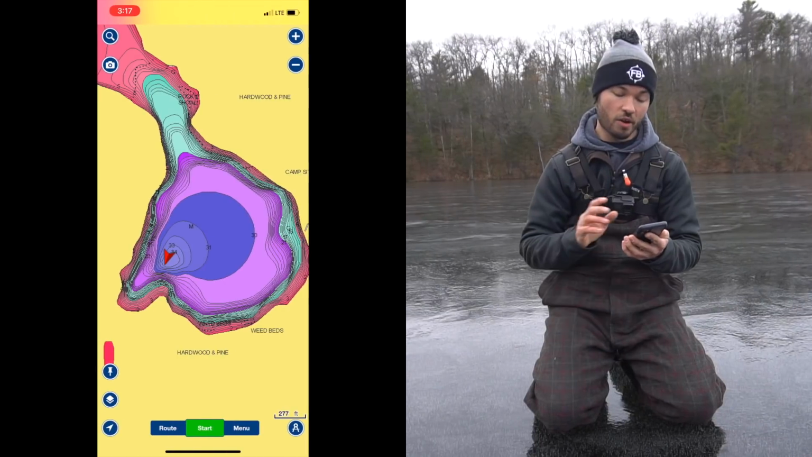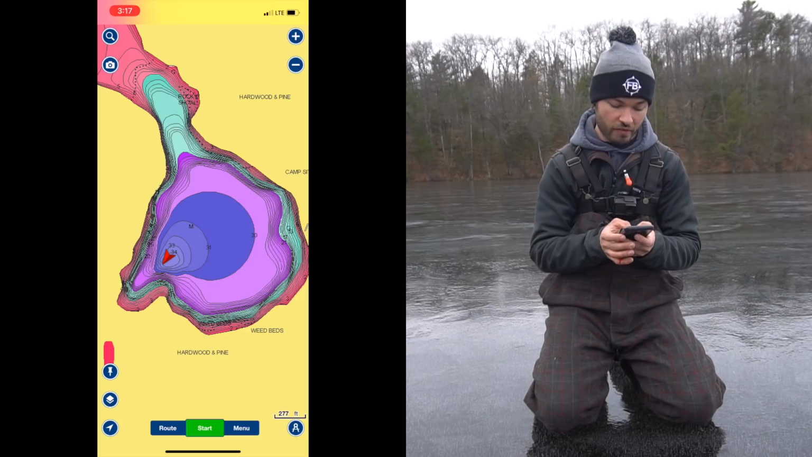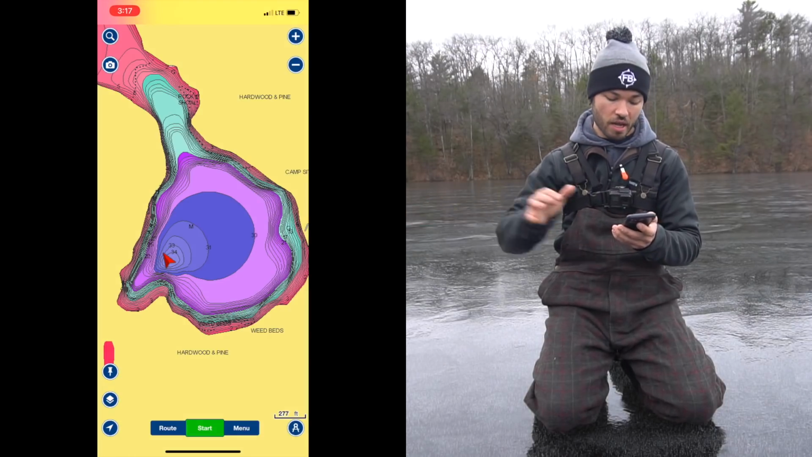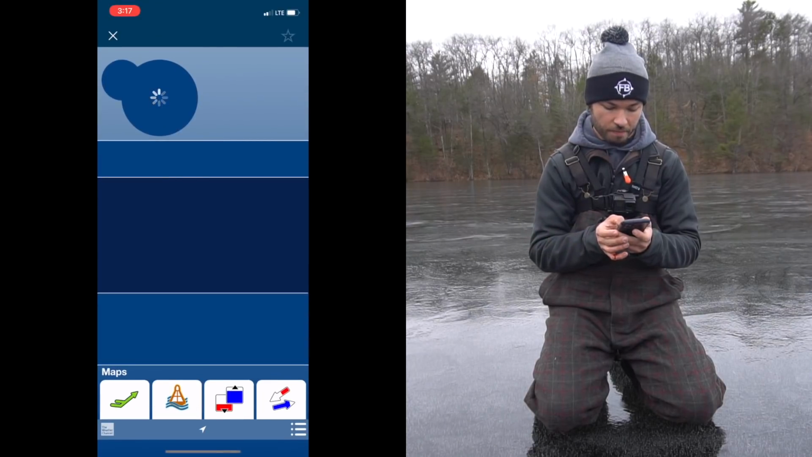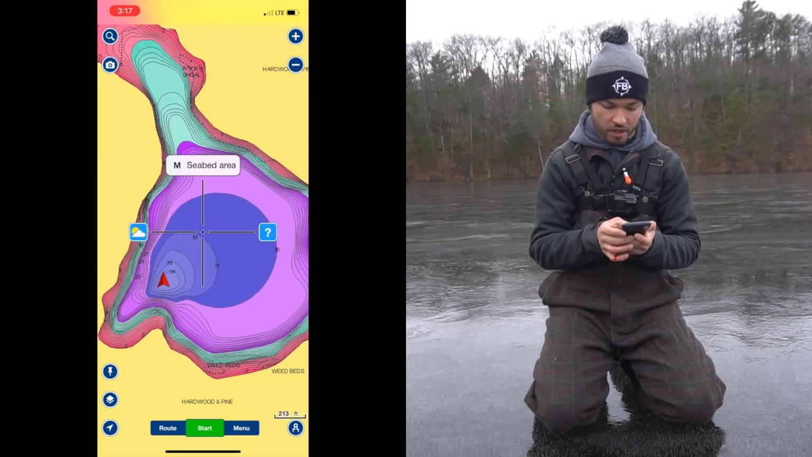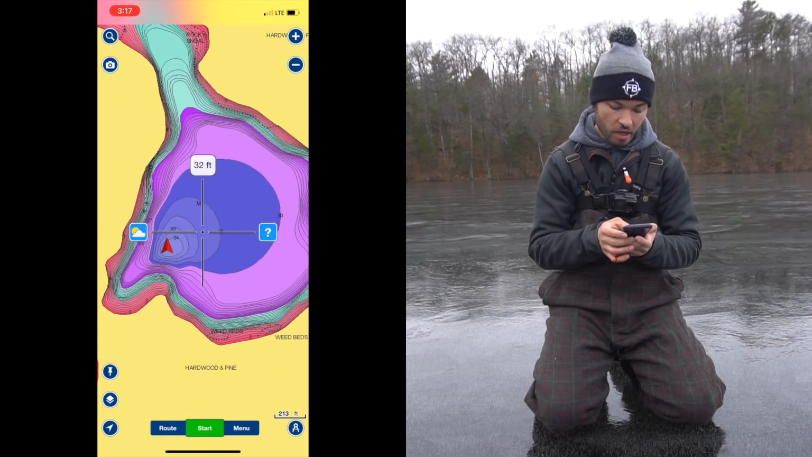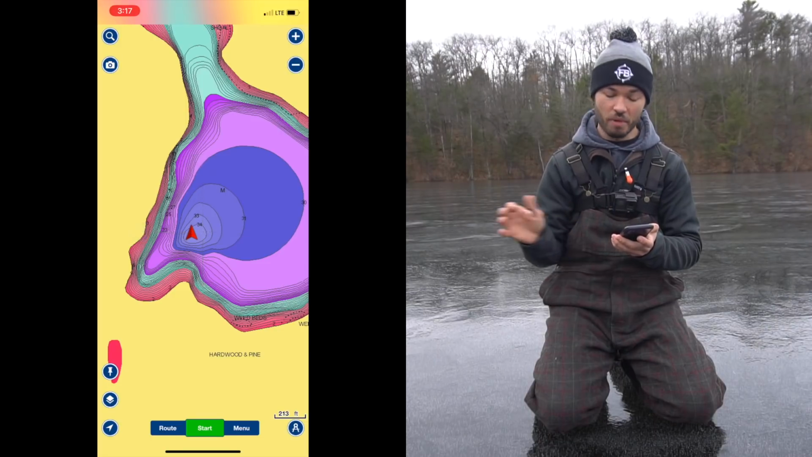So if I go ahead and open my OnX, you guys can see right now I am set up in 34 feet of water. Now this is that main bay that I'm on right now, and as you can tell, this is the deepest spot. If I zoom in a little bit, you guys can see this is the deepest spot, like I was saying, and the rest of it, you got this big mud flat that's 31 feet. That's all great and all, but just this little extra depth might be the difference.